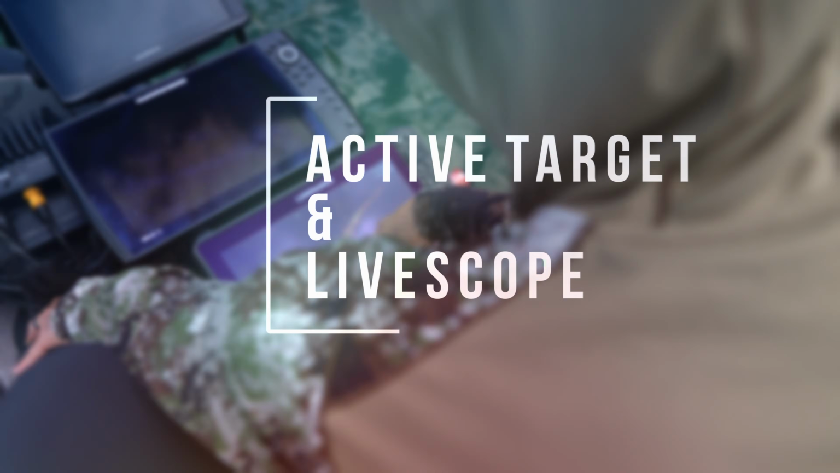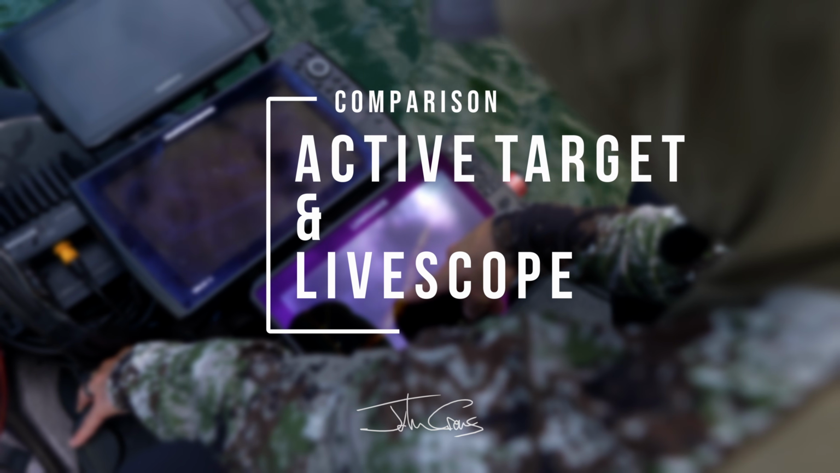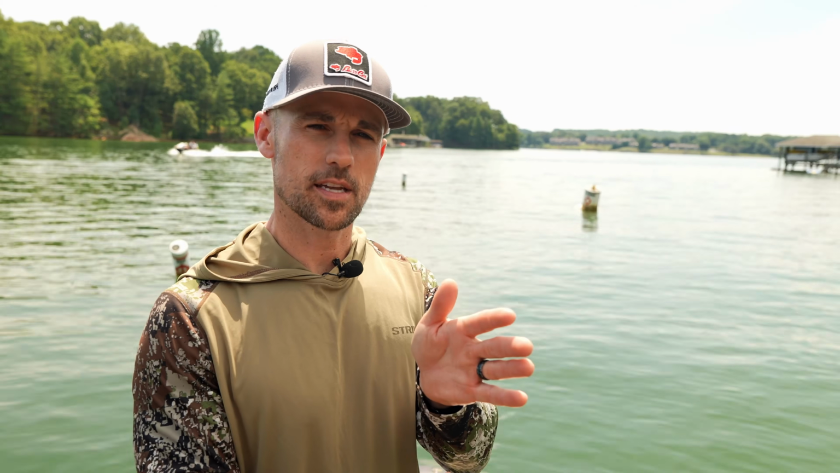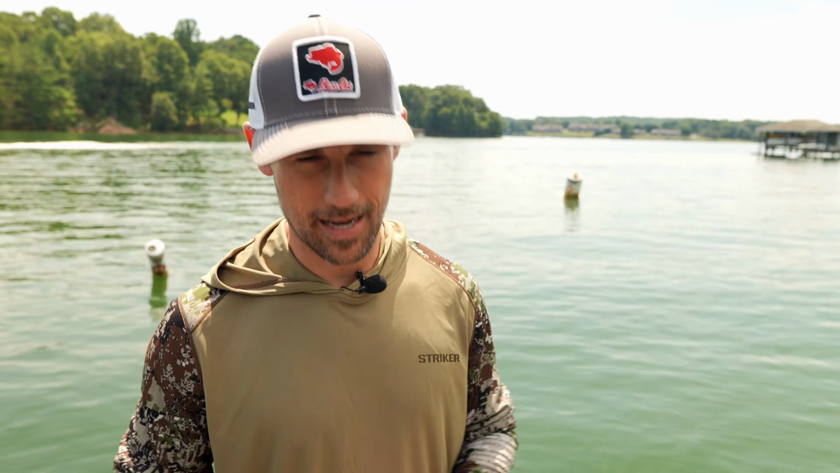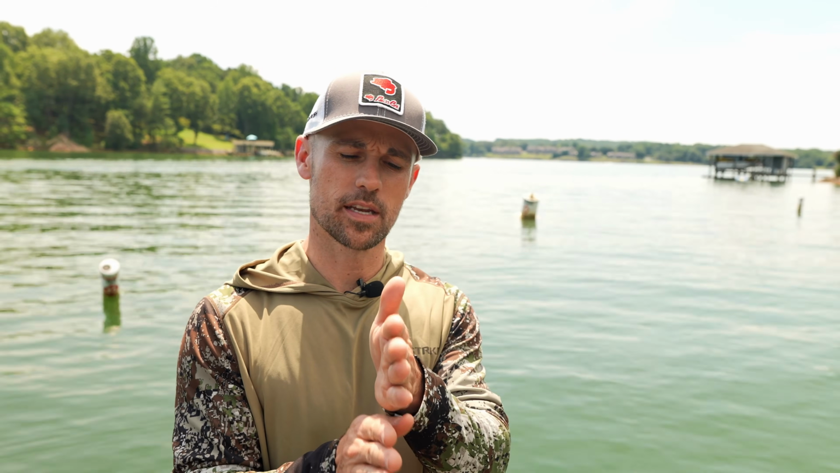But I've got the Lowrance Active Target and the Garmin Livescope on my boat right here. Just to give you the quick setup, I've got a Lowrance Live 12, got the new Active Target installed. Both of the transducers I will show you here in a few minutes. They're kind of stacked above each other. You can't use them both at the same time. There's a lot of interference, which I will show you shortly, between the two, and I think it's because they're in the same plane of view.